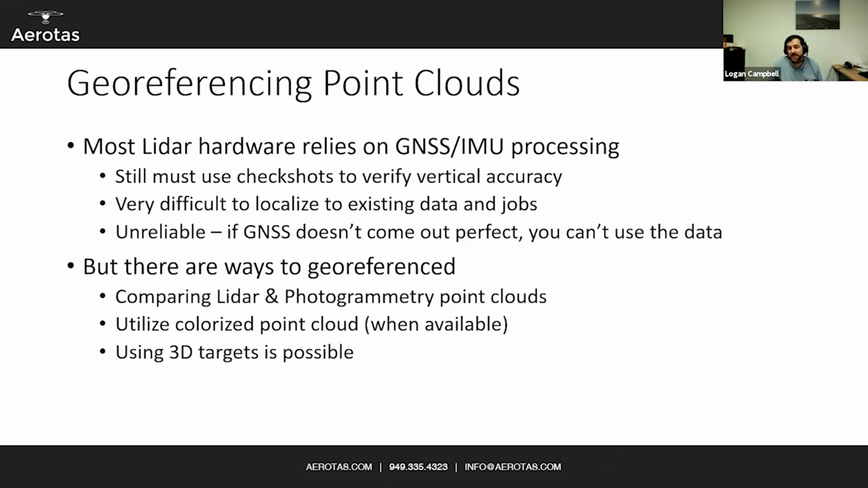And oftentimes it's actually pretty poorly localized even to WGS84 because they don't actually know how to set up a control network. So we always say whenever you're doing something for survey, you should still use check shots to verify vertical accuracy. It is very difficult to localize existing data, and any of these that rely purely on GNSS and not ground control or check shots is quite unreliable, because if the GNSS doesn't come out perfect and you just see errors, there's not a lot you can do. You have to refly it.